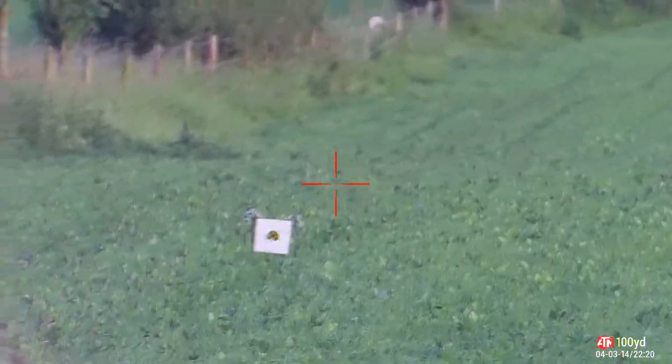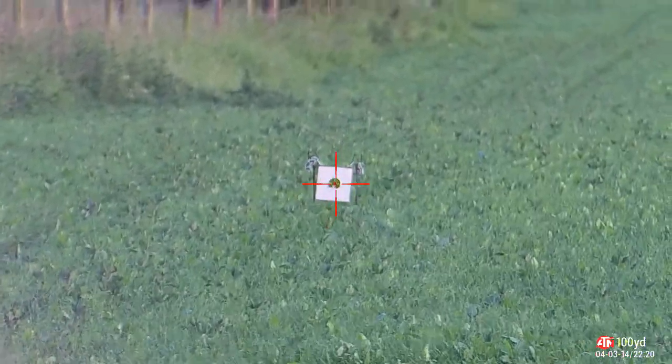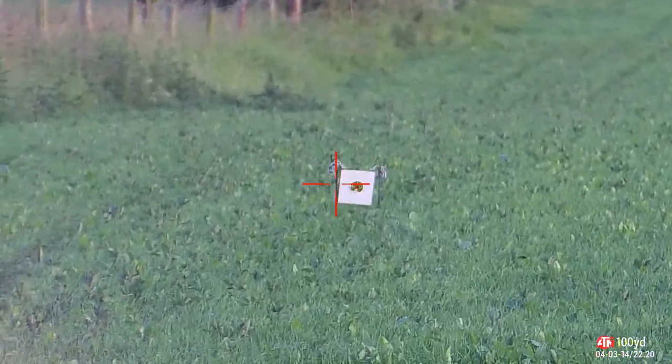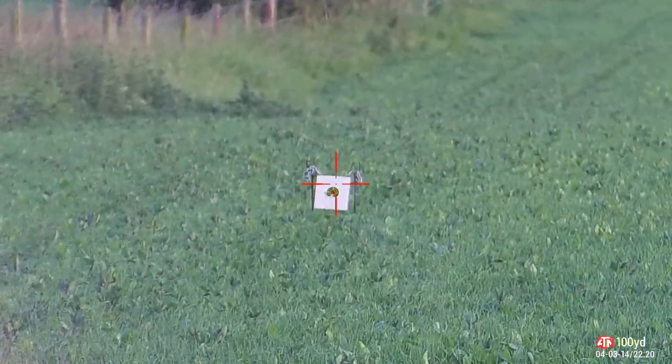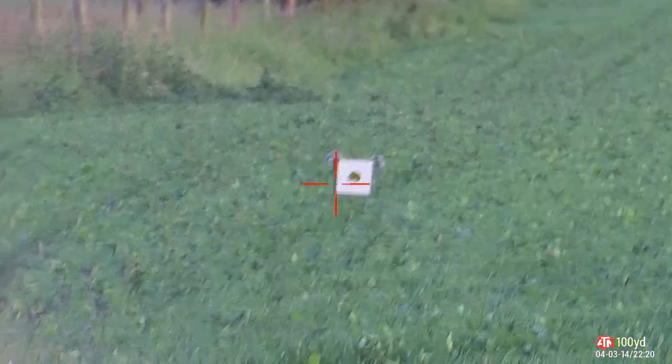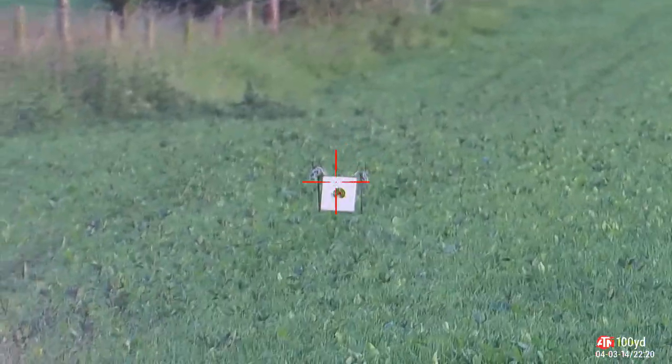Okay, we're starting off with the ATN 4K Pro. The target is 51 meters away, and I'm holding this freehand. It's not attached to the rifle, so it has a bit of a wobble. The 4K starts at 5 power, and I'm going to click it all the way up to 13 power.